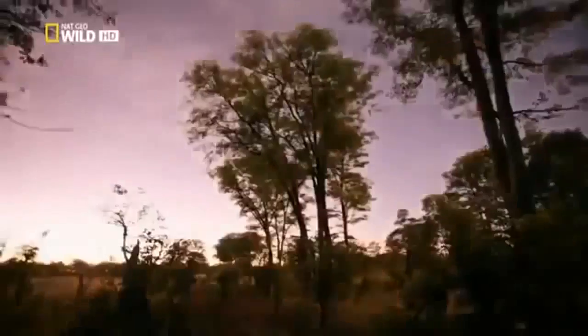These images are only possible thanks to amazing new night filming technology. Most lion activity occurs at night, but until now, we've only been able to record the tiny fraction they get up to by day. Our challenge is to tell the whole story.